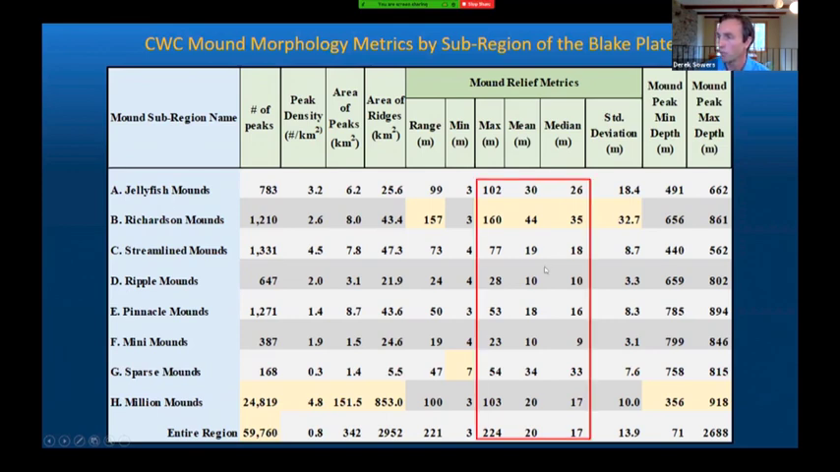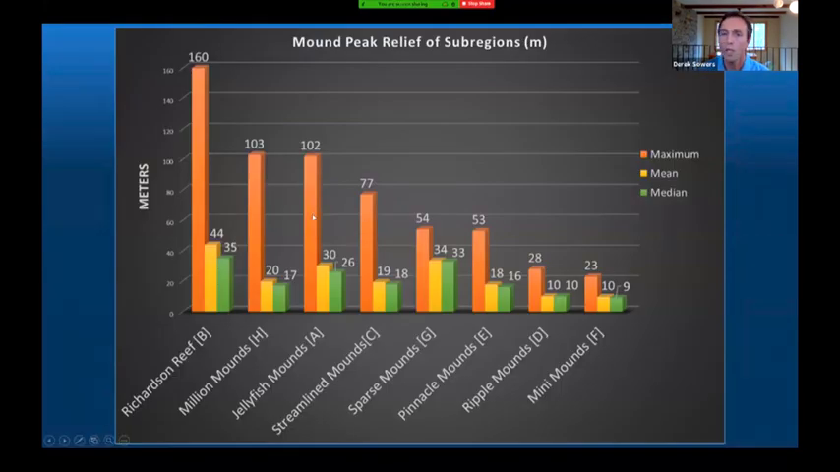So I want to look at some graphs of these and call out some things in more depth. This figure is showing you the maximum single vertical relief in orange. So you can see that Richardson Reef had the largest vertical relief of any of the areas. Million mounds and jellyfish essentially tied for second for the highest mounds. And then you can see that sparse mounds and pinnacle mounds also were pretty similar in terms of their highest.